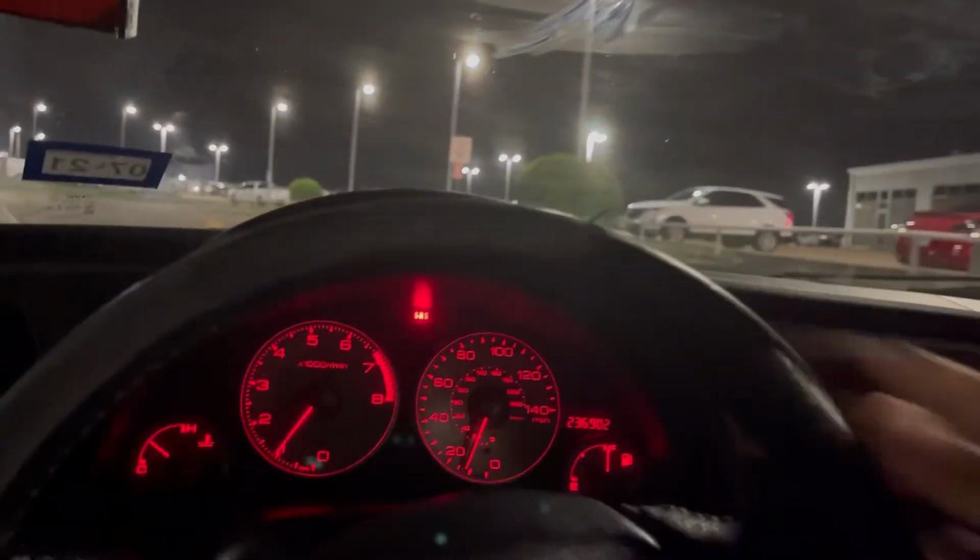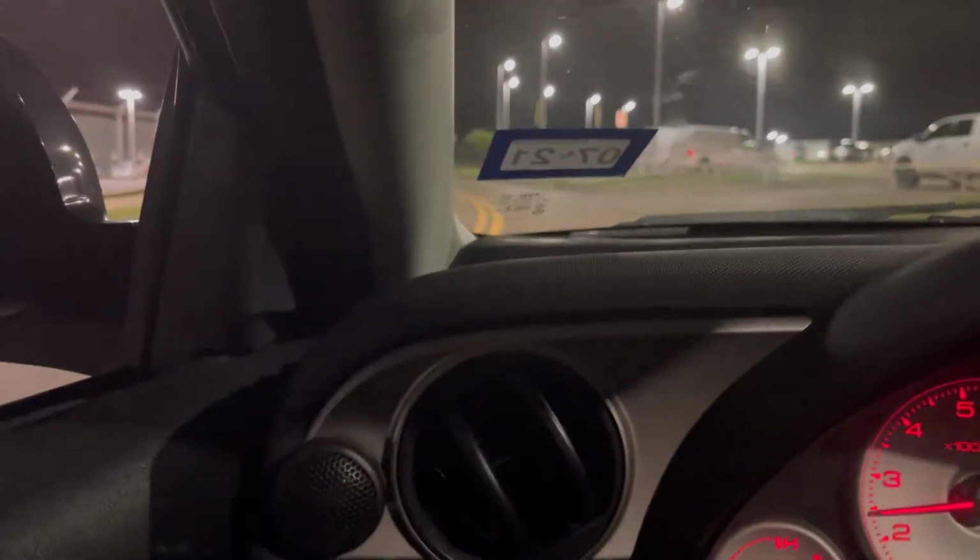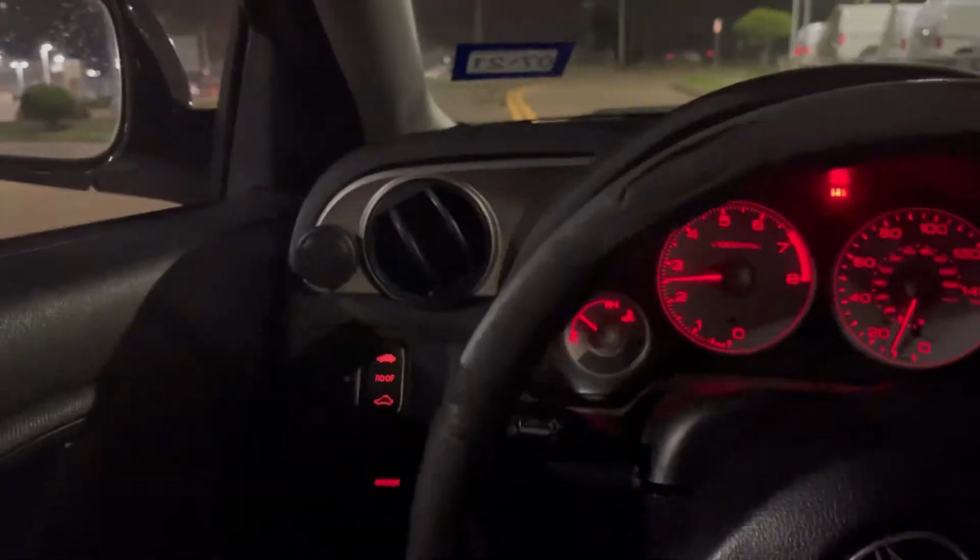Ooh, nice 350Z, though. All right, let's see what we got here. Let me actually roll the windows down. Windows down, you guys. Second, I told you.